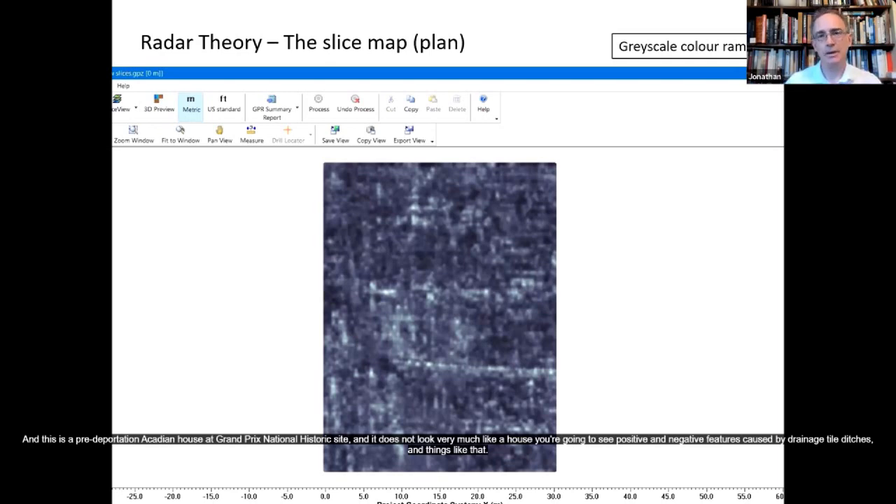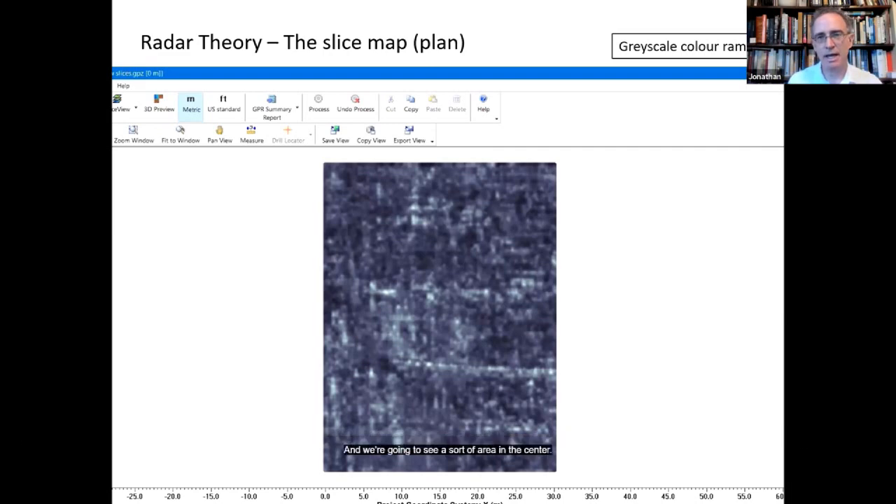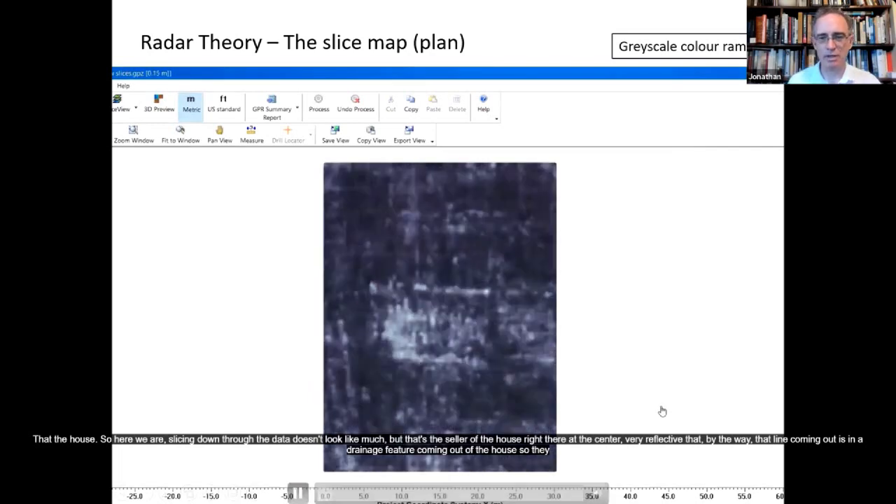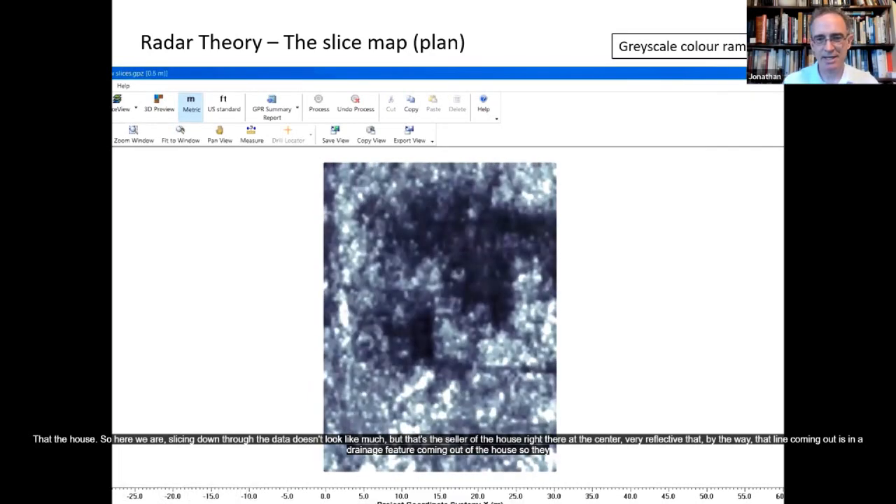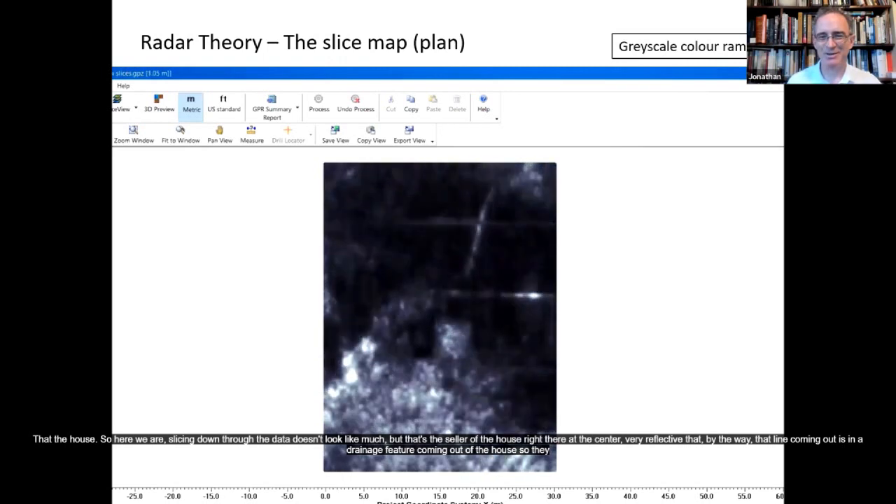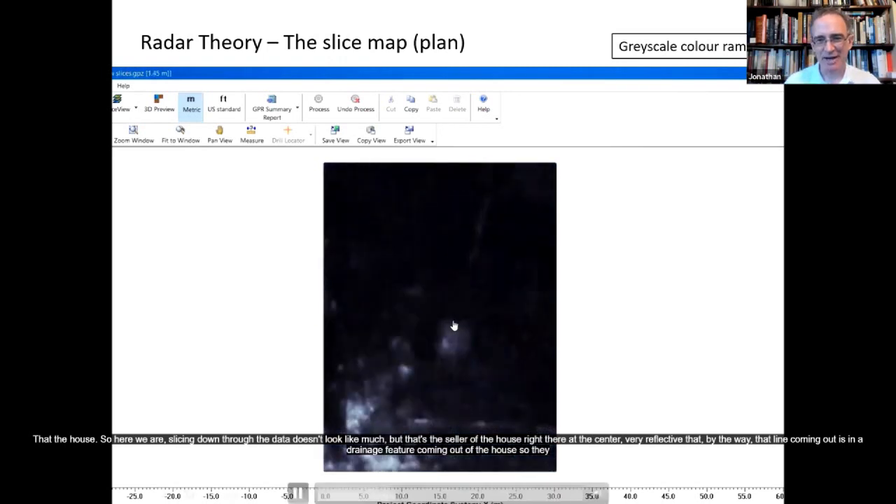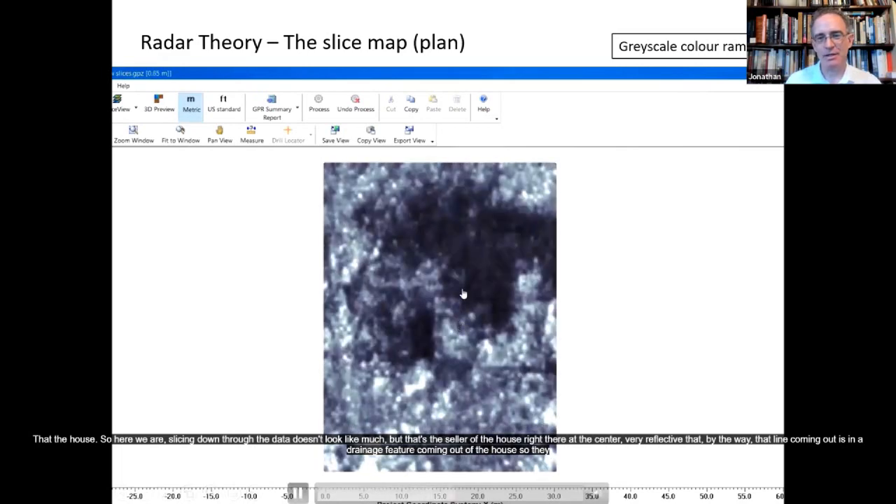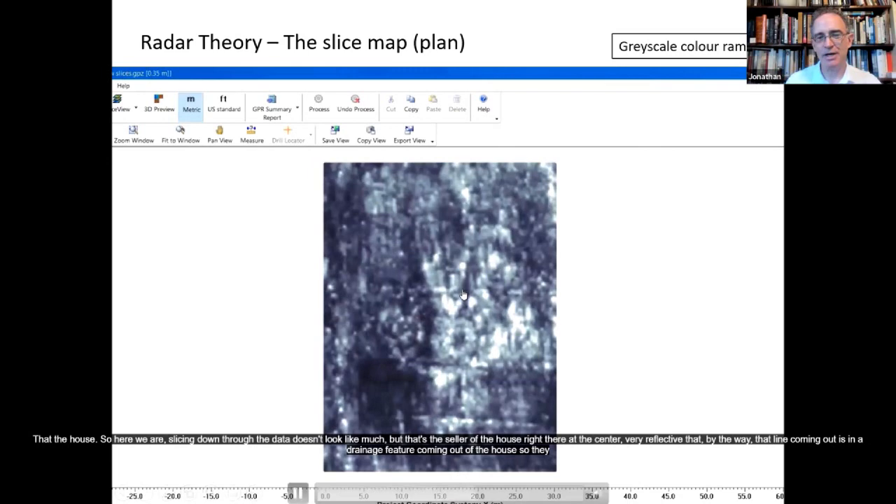You're going to see positive and negative features caused by drainage, tile, ditches, and things like that. And we're going to see an area in the center that is the house. So here we are slicing down through the data. It doesn't look like much, but that's the cellar of the house right there at the center. Very reflective. By the way, that line coming out is a drainage feature coming out of the house.